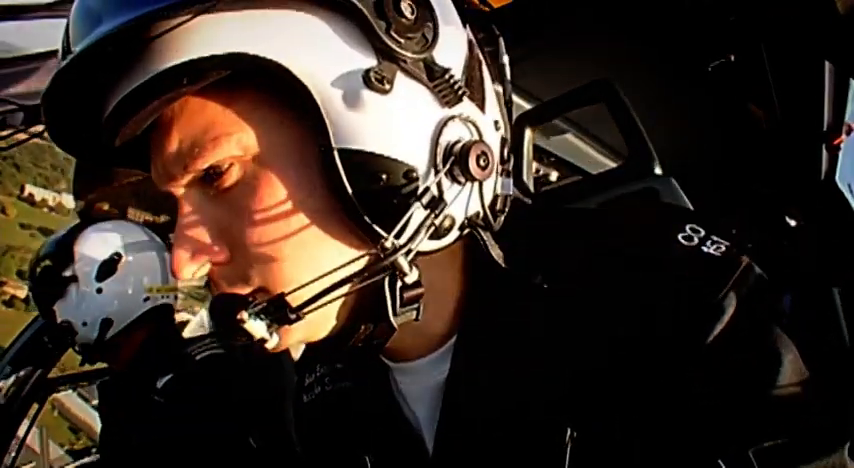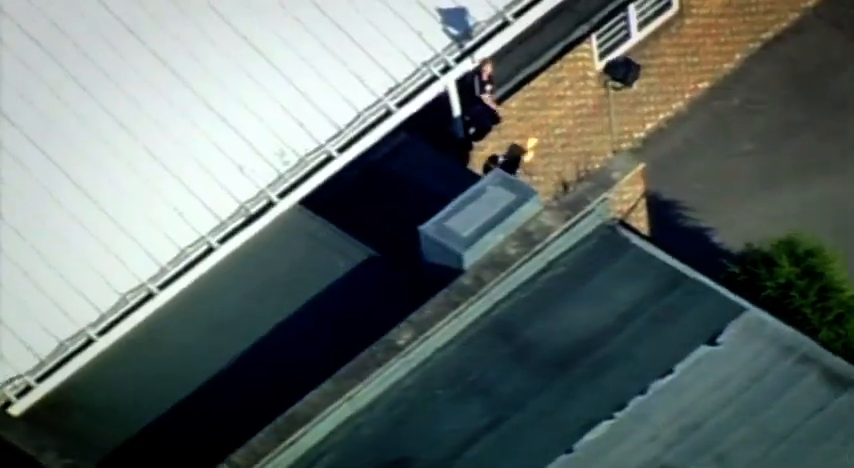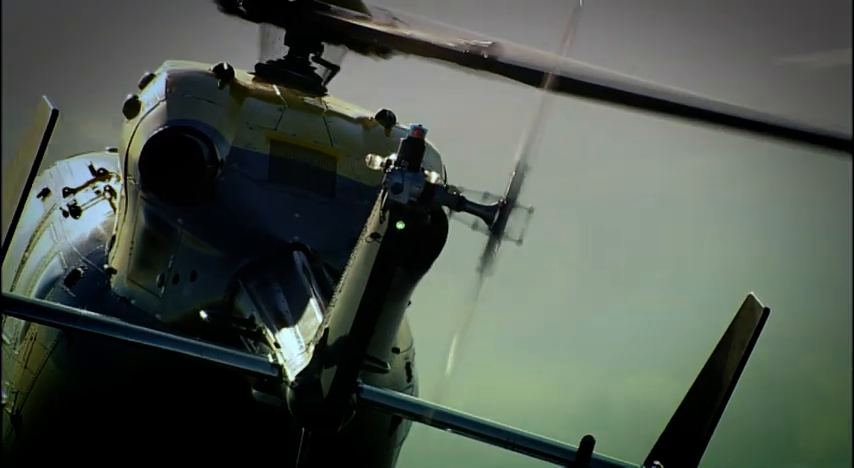Okay, I'm coming round, Bruce. Keep them inside as best you can. Okay, mate, no problem at all. There you go. They're going into the open. They're running. One's running. They've either seen or heard the helicopter. Now in the playground, running.